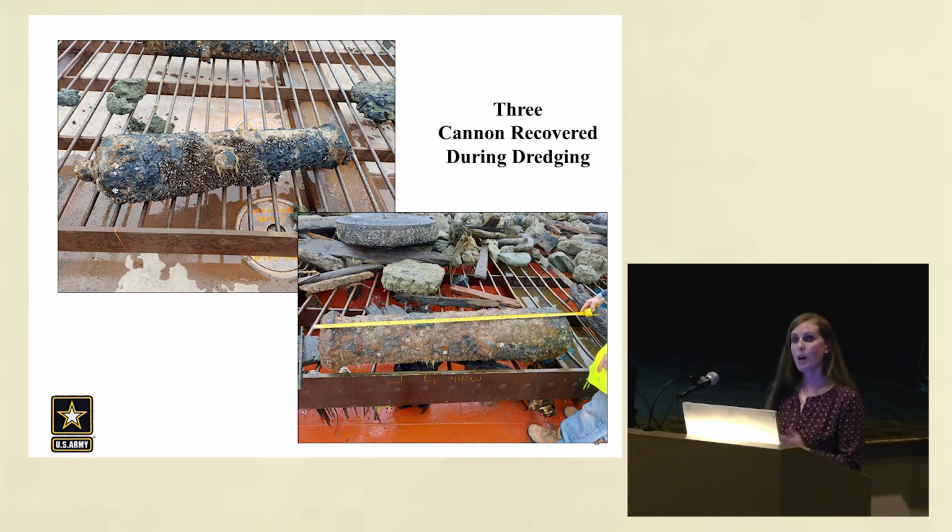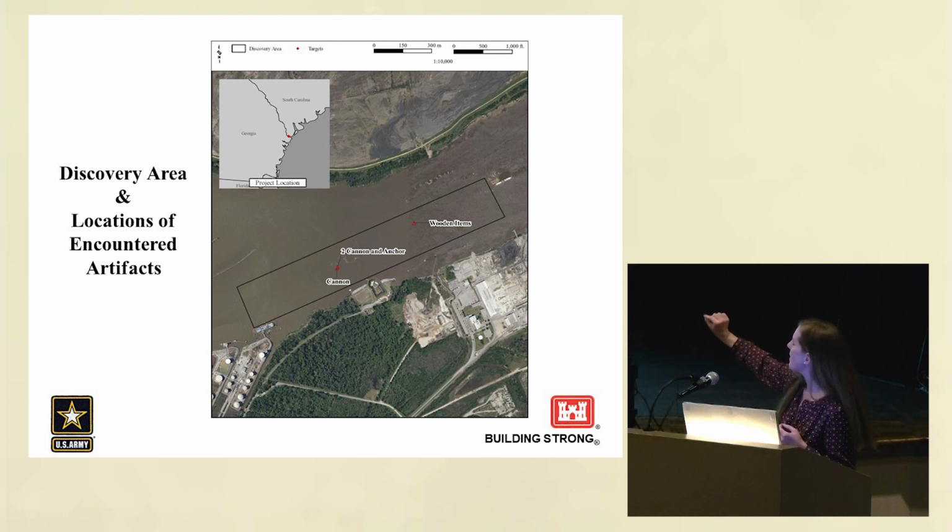So you can see on this slide the location where they found the original cannon, and then the second location where they found additional cannons, very close together. But they felt that they had moved far enough down in the river that they were like, there's nothing here. The CSS Georgia had been in this area. It's probably just a Civil War cannon. We'll just keep moving on.